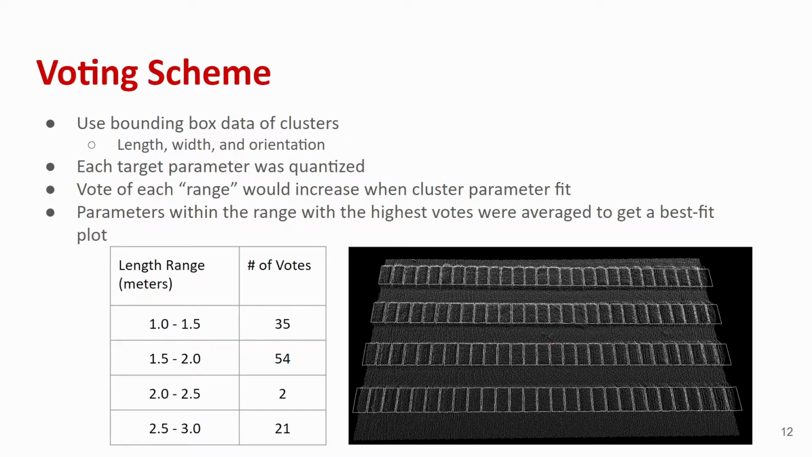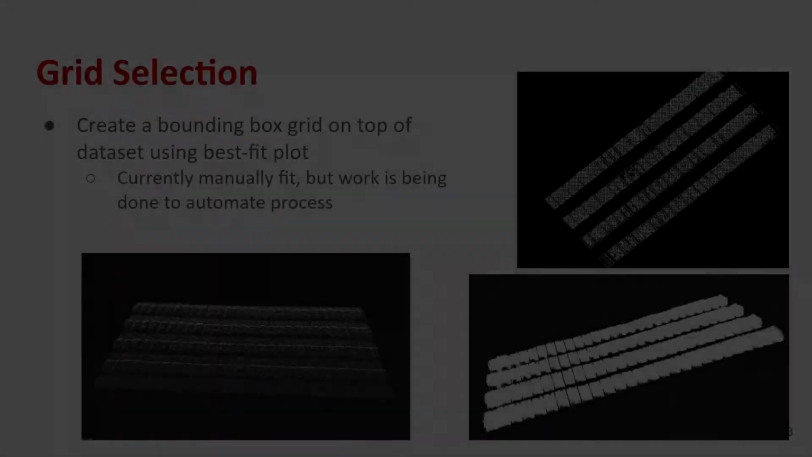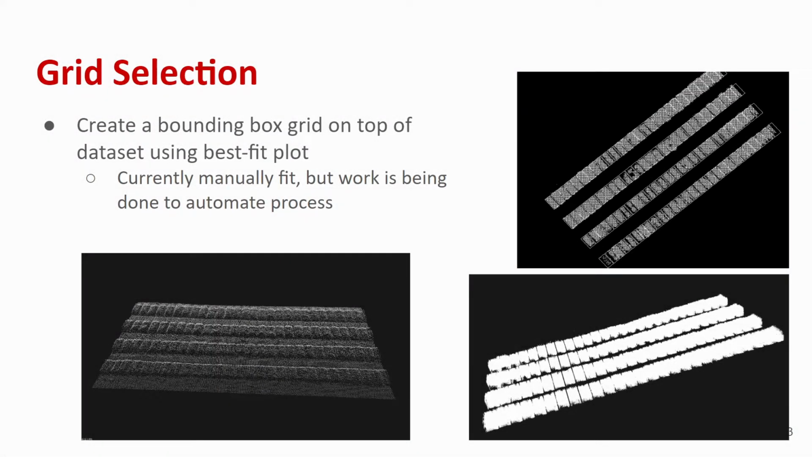An example of this binning is shown in the table below for the length parameter. Most of the clusters had a length between 1.5 and 2 meters. The 54 lengths within this range were averaged to get the best fit length of the plot. Using the best fit plot parameters, a grid was created to align with the plots in the point cloud map. This allowed for extracting the points within a plot.